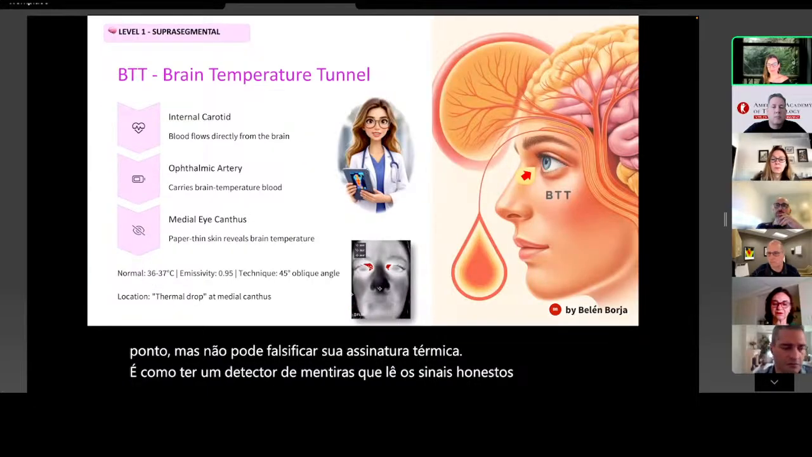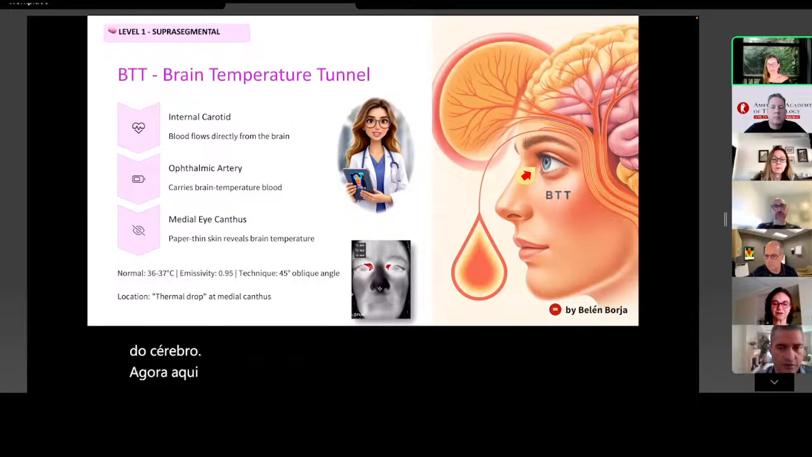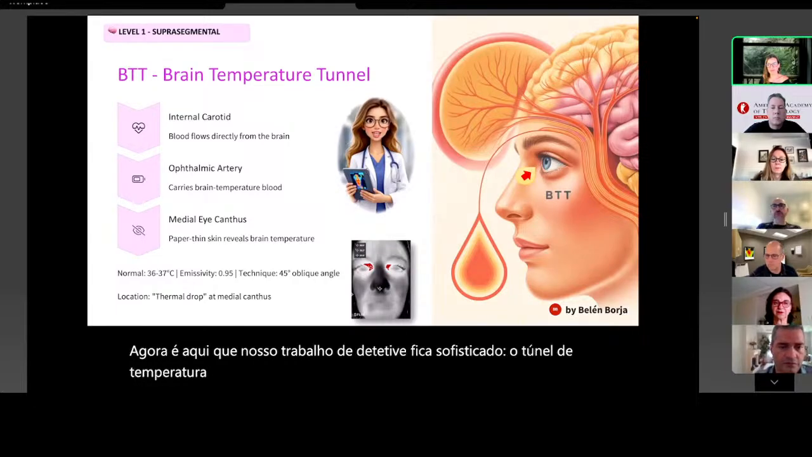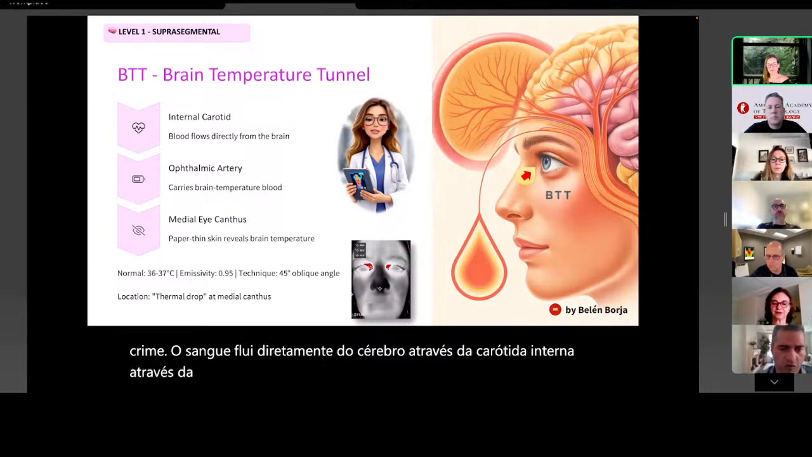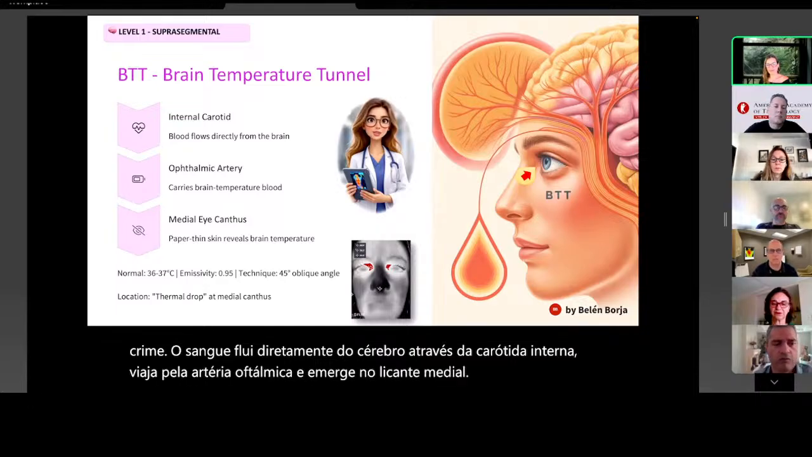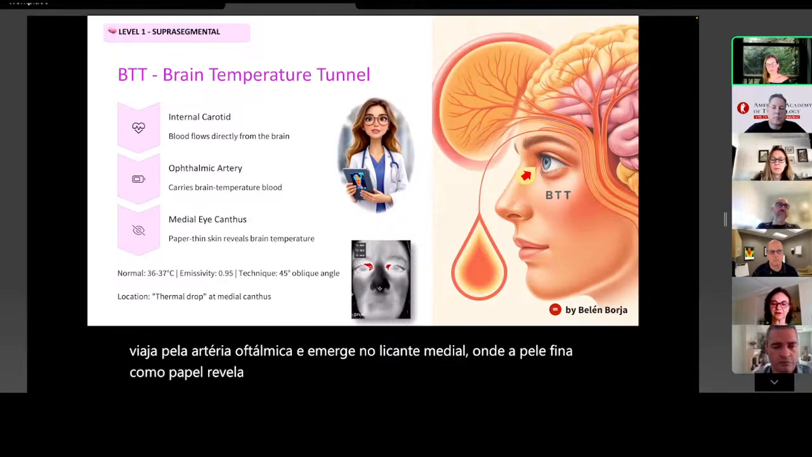Now here's where our detective work gets sophisticated. The BTT, brain temperature tunnel, is our direct hotline to the criminal mastermind. Blood flows directly from the brain through the internal carotid, travels via the ophthalmic artery, and emerges at the medial canthus, where paper-thin skin reveals brain temperature. It's like having a direct telephone tap into the brain's headquarters.